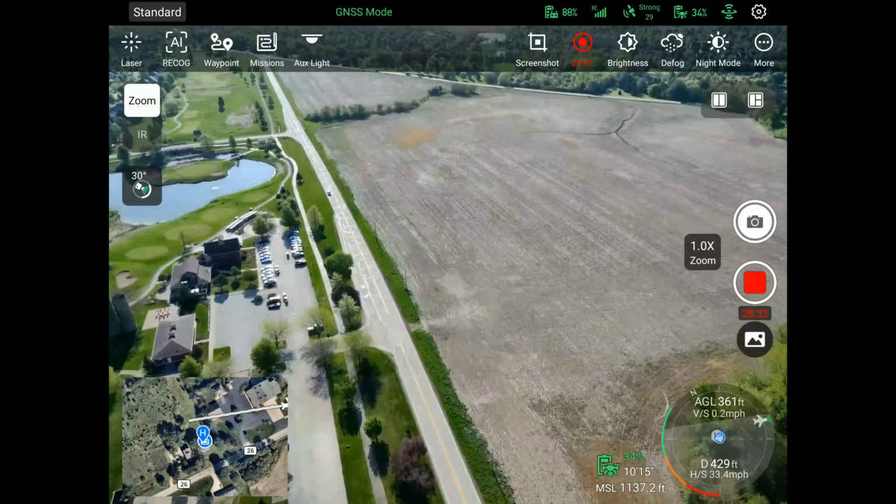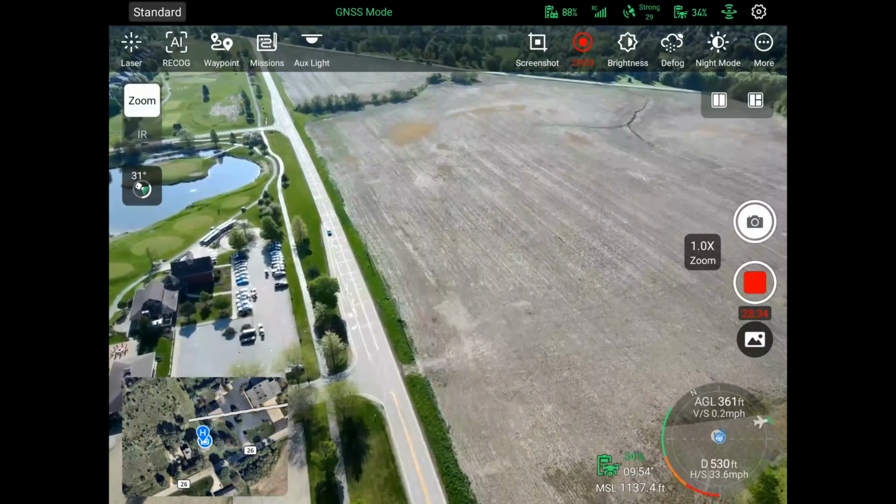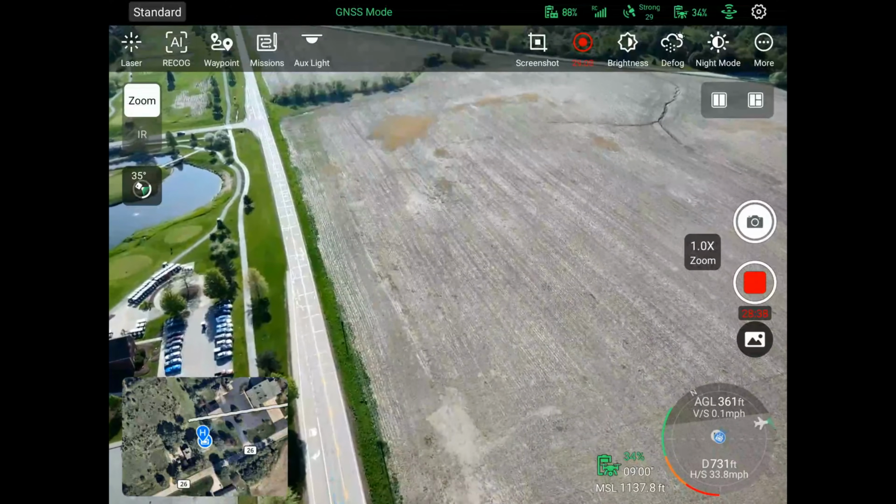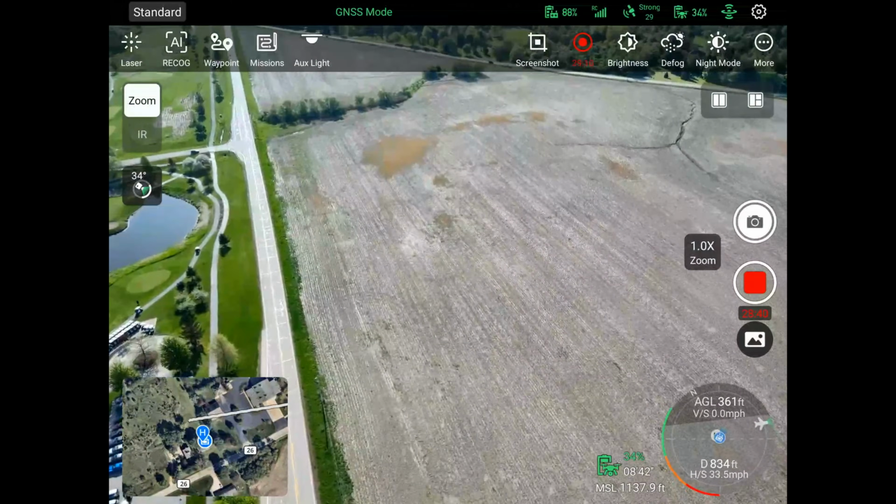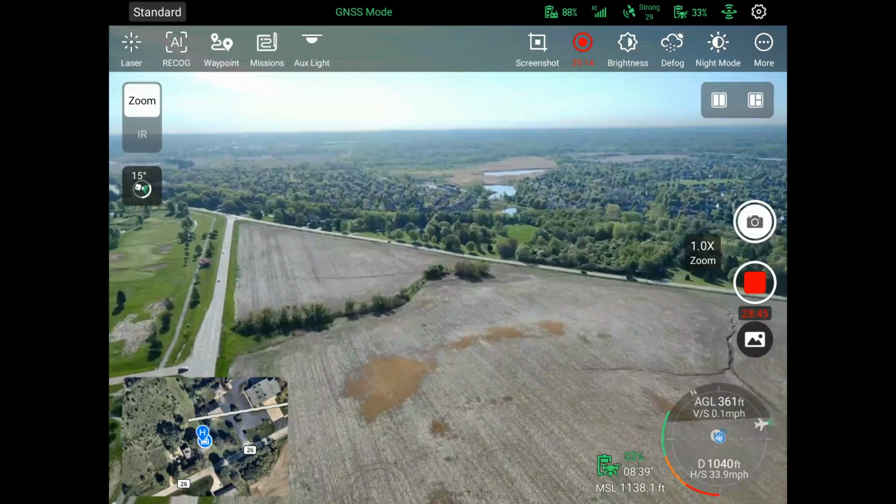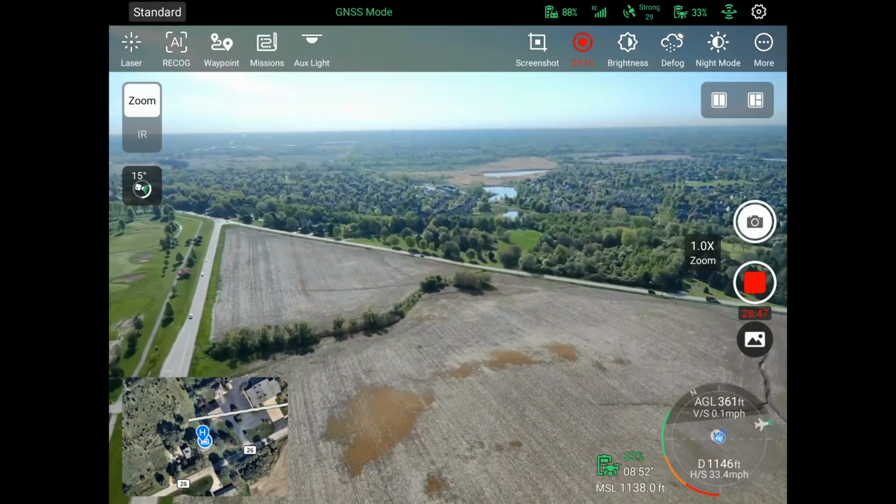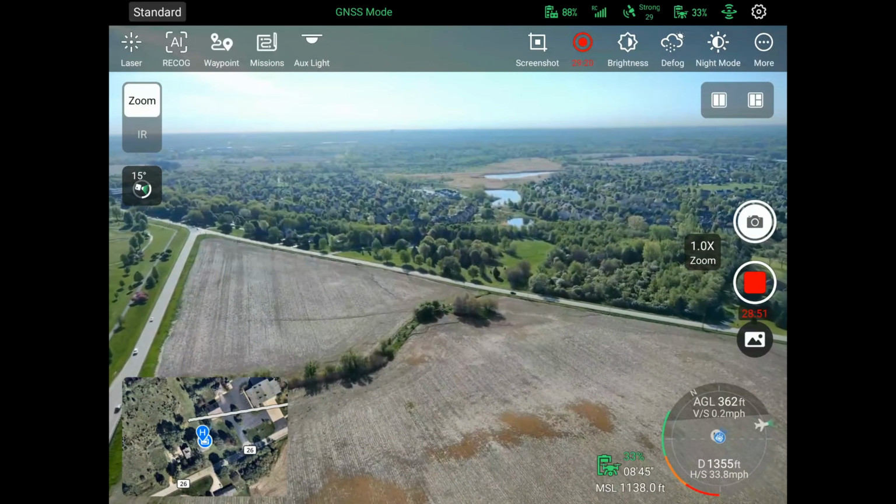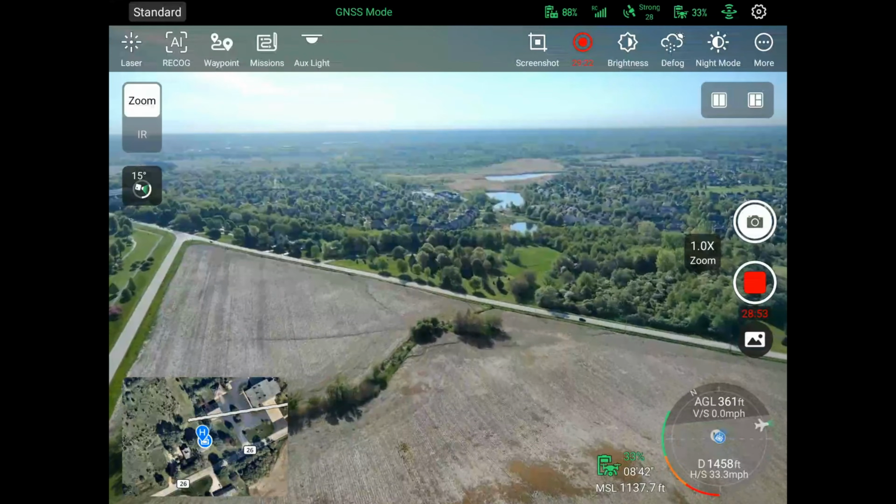You're in mode 2, obviously. Drone flies really smooth. Right now I'm in standard mode. I didn't want to get it up to ludicrous mode because I'm not a big fan of turning off those sensors.